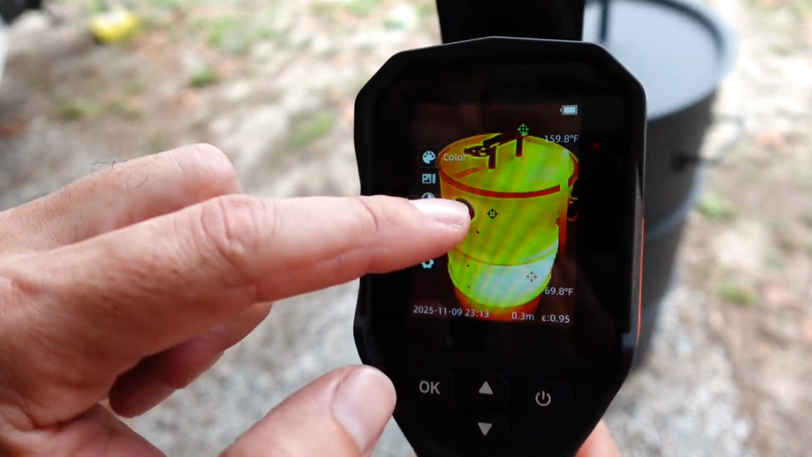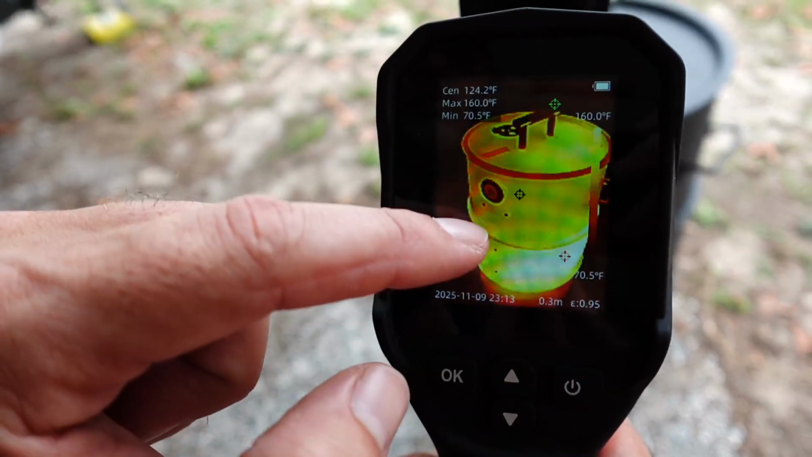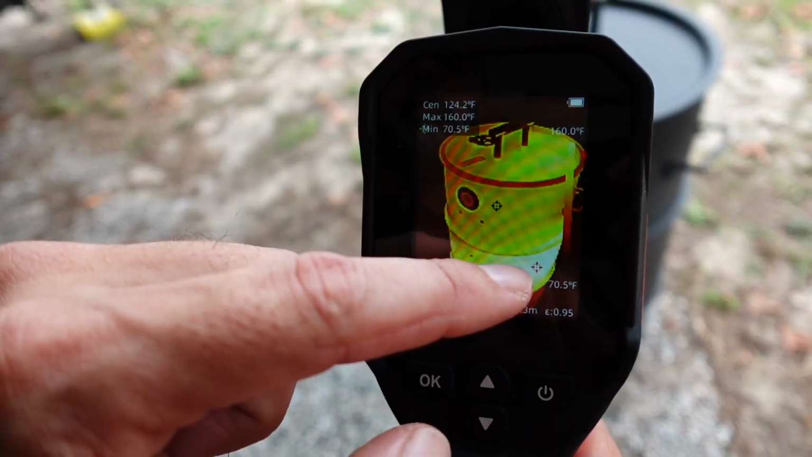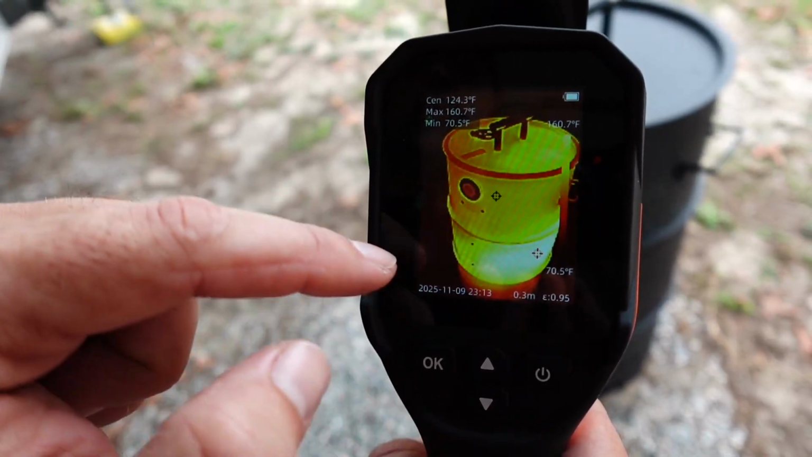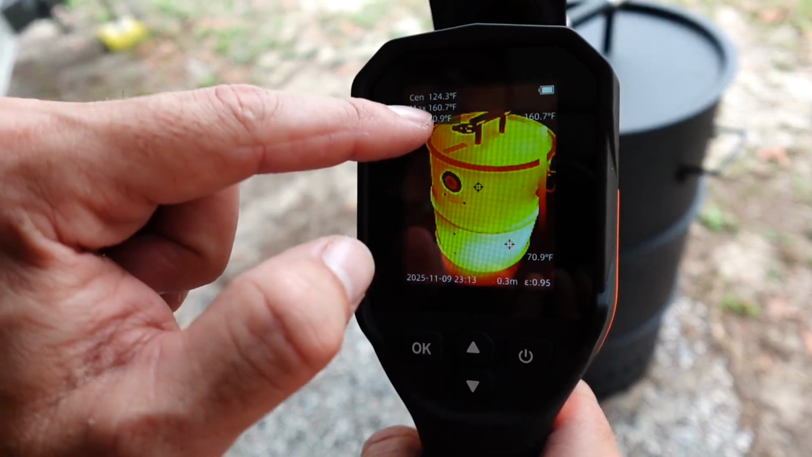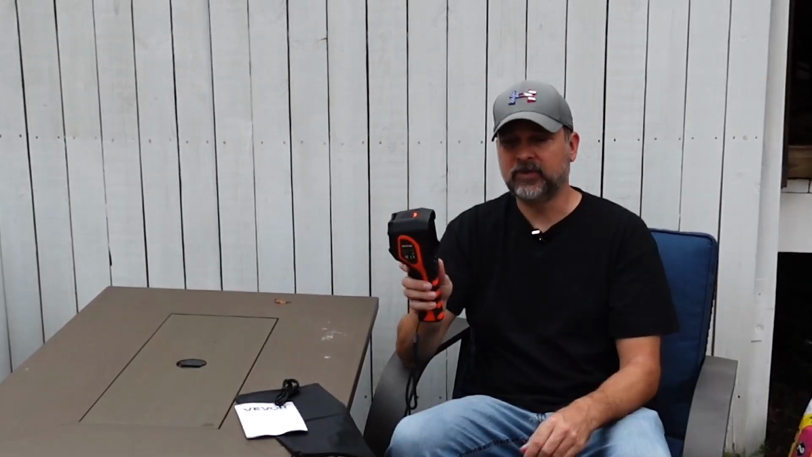with this unit. And again, the nice spot is it's going to give you the different ranges. So this is the hottest point, correlates with 160 degrees, and then your coldest point is over here, which is going to be 70 degrees, which is the ground. So very cool.